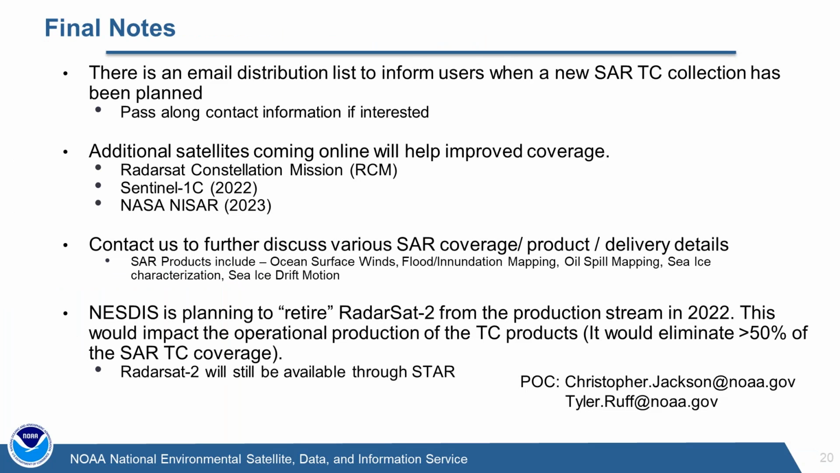And then some final notes. We do have an email distribution list. If you want to know when the tropical cyclone collections are planned and acquired, just pass along your email address. This is only going to get better going forward. We've got additional satellites coming online.